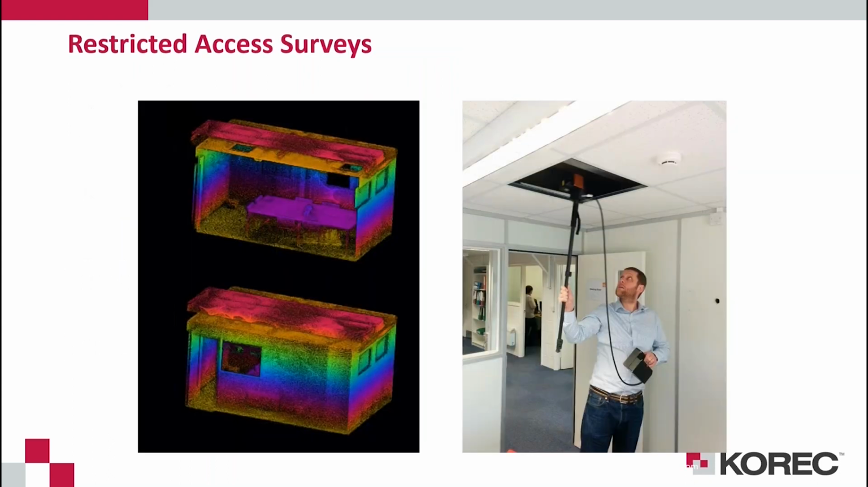As I mentioned earlier, we can put the REVO or the Horizon onto a pole. So for restricted access, it gives us flexibility in order to be able to survey them. We can put them on a pole, UAV, or a backpack, but we can even just pop a ceiling tile open and then put the scanner up and scan around.